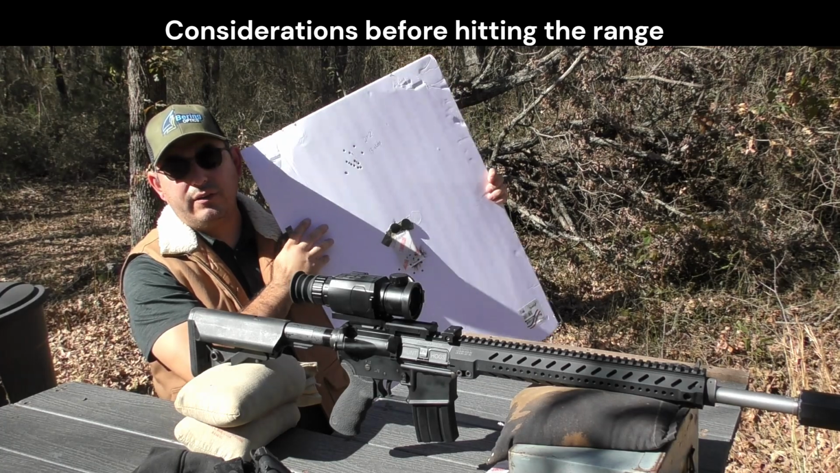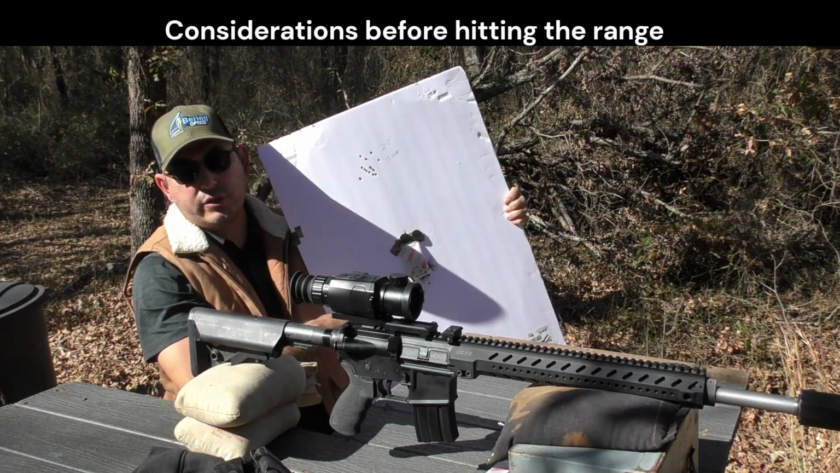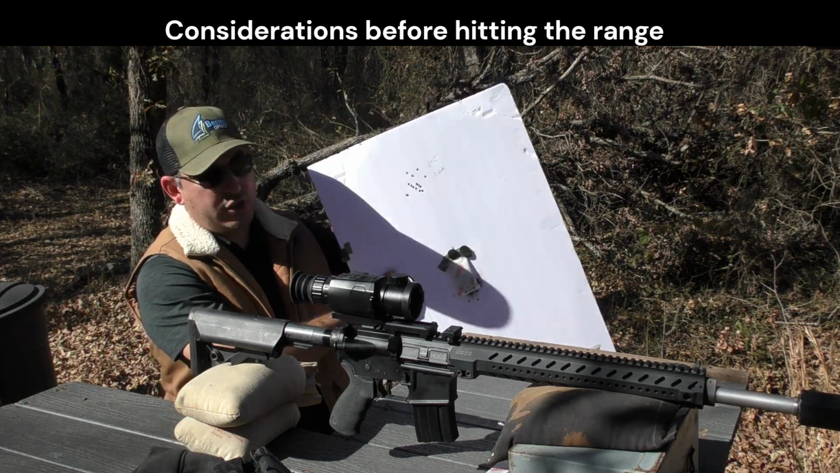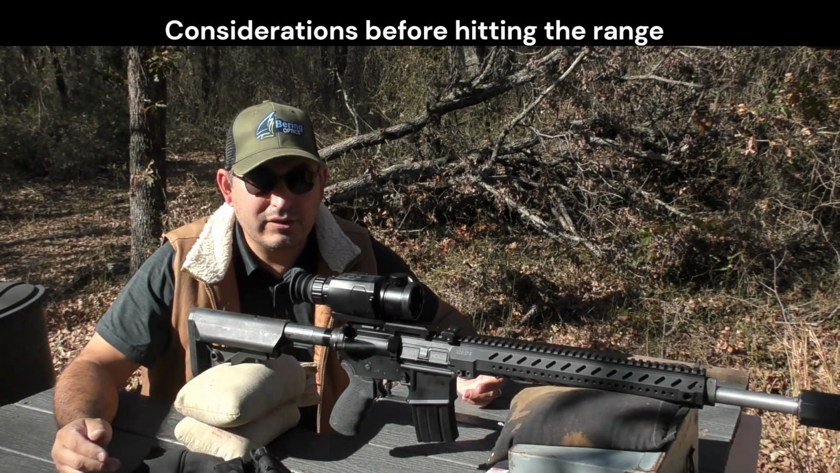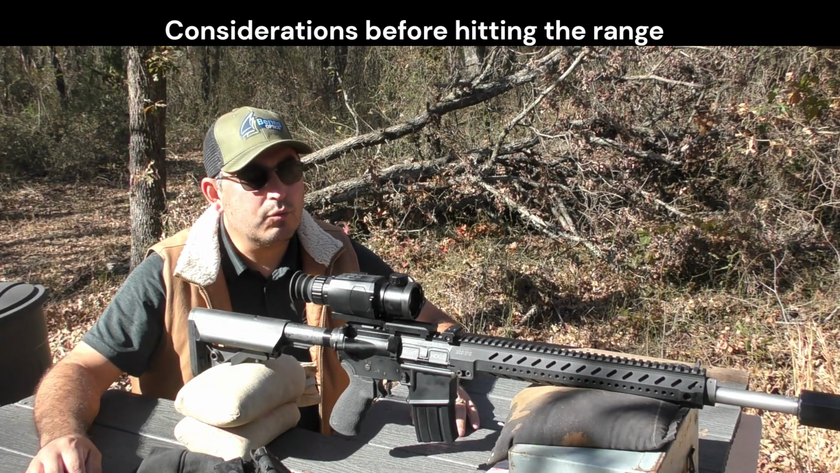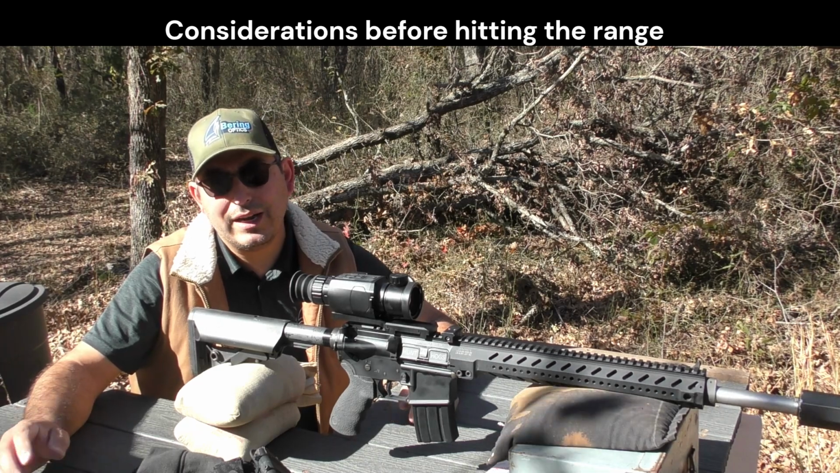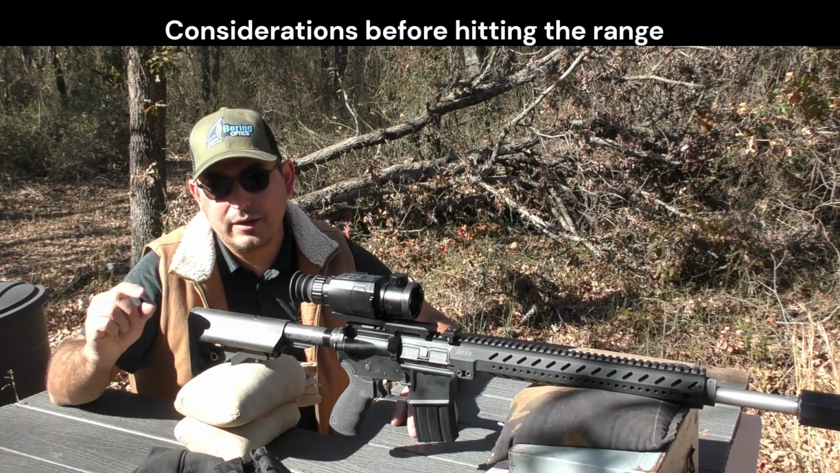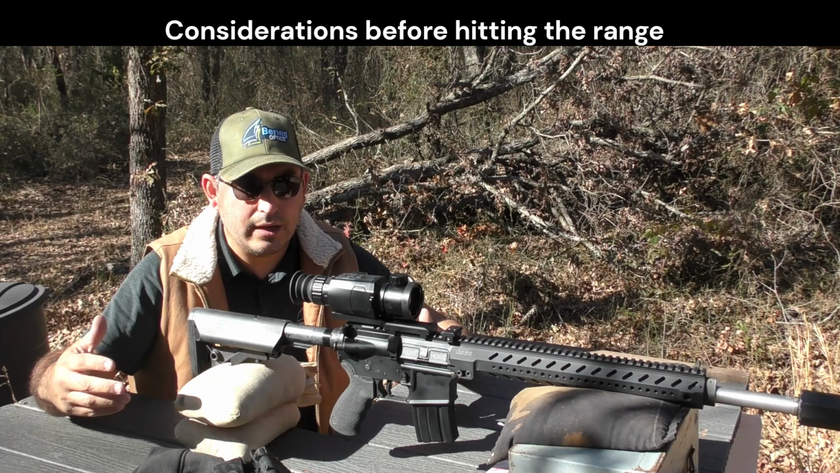So the 223 that I'll be shooting today, I've previously shot it with the Hogster ZAP, and what I was able to achieve, this is a 15-shot group up here that measures 2 by 2 inches. So a 2-inch spread at 100 yards, and that's 15 shots, is what I've been able to achieve. Is that outstanding? No. Is it good enough for hog hunting? Yes. What I ordinarily get with a day scope is 1.25 to 1.5 inch spread. So with the thermal, I see about a 1/2 inch to 3/4 inch increase in my overall group size.